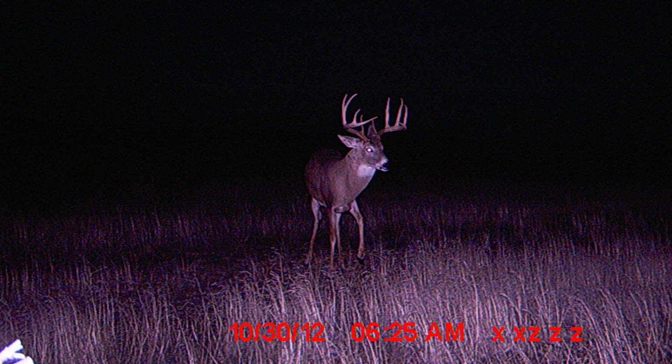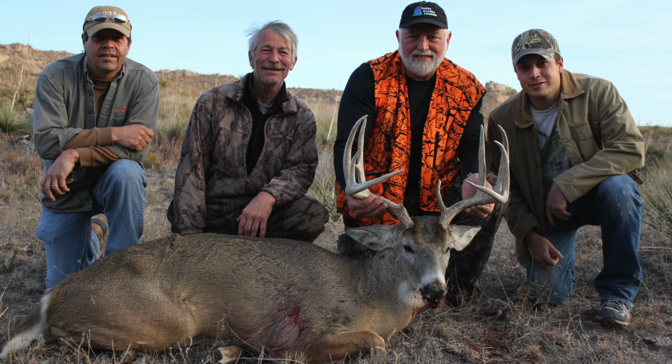Mike made a great shot after stalking him with his buddy. That was our mutual connection, and so this buck is dead, and T. Jones didn't get to shoot him.